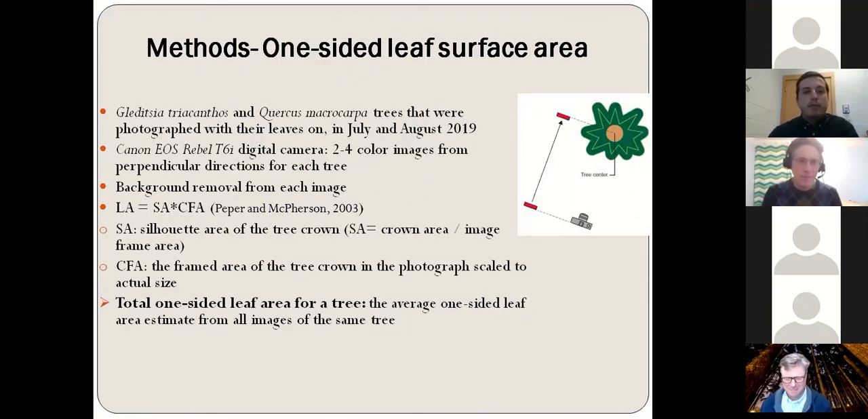And now let's focus on the estimation of the one-sided leaf surface area. So we captured color digital images of the Gleditsia triacanthos and Quercus macrocarpa trees during the leaf-on period in July and August 2019.